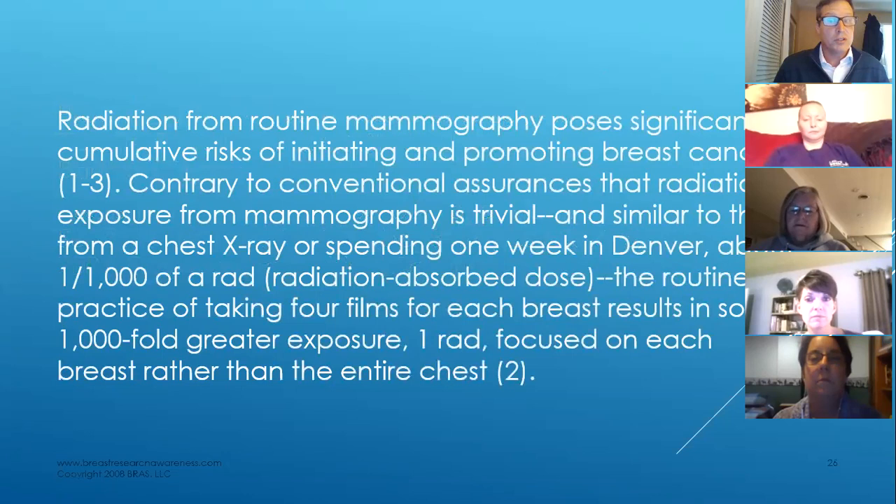Contrary to conventional assurances, like the one I just showed you from that website, that radiation exposure from mammography is trivial and similar to that from a chest x-ray or spending 1 week in Denver, about 1/1000th of a rad. The routine practice of taking 4 films for each breast results in some, listen to this, 1,000-fold greater exposure. 1 rad focused on each breast rather than the entire chest.